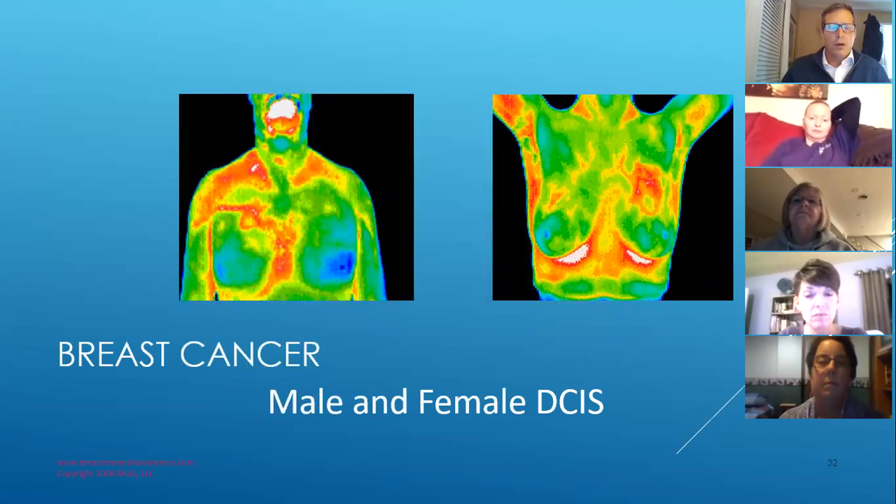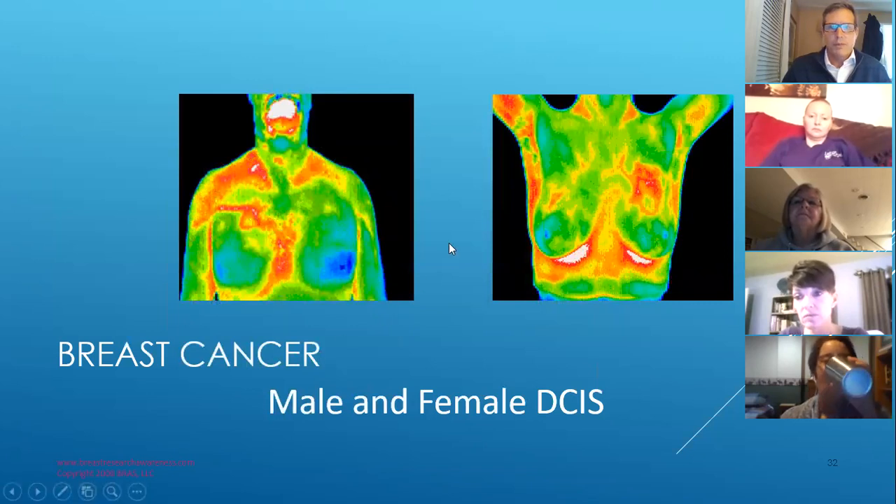This is male, the image here on the left. This is showing blood vessel formation that is entering this area here where the yellow is surrounded by the red. That's a tumor. And then you have blood vessels exiting. Whenever you start to get that blood vessel, that's where you really start to get the rapid growth. And this is a DCIS. So again, what you're seeing is asymmetry.